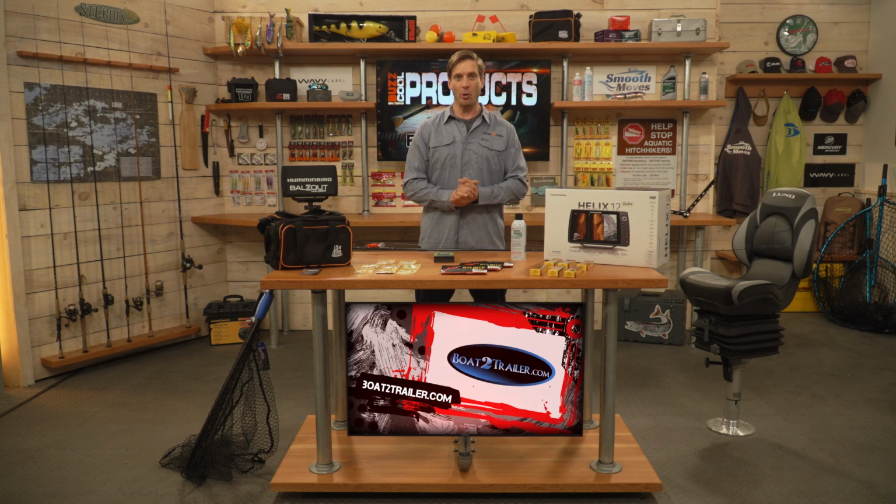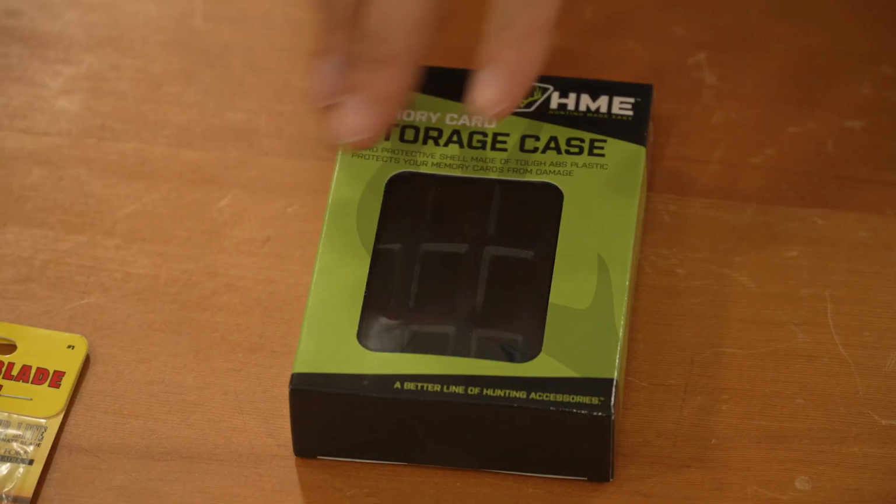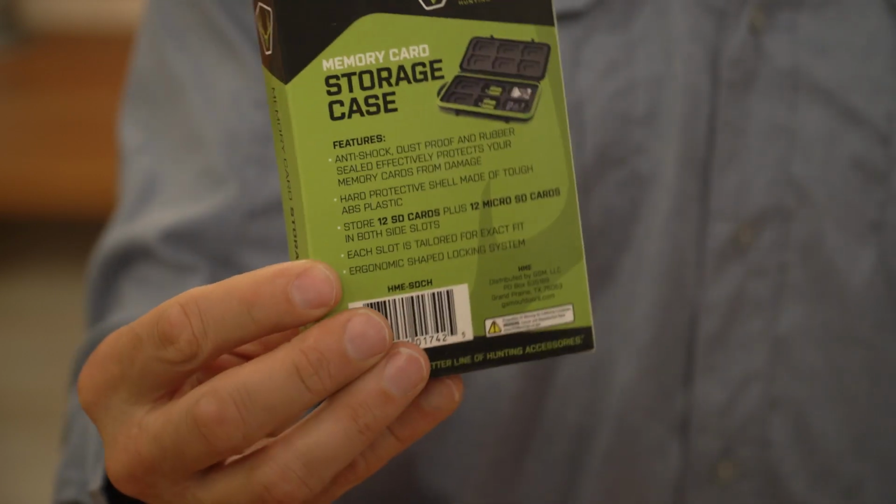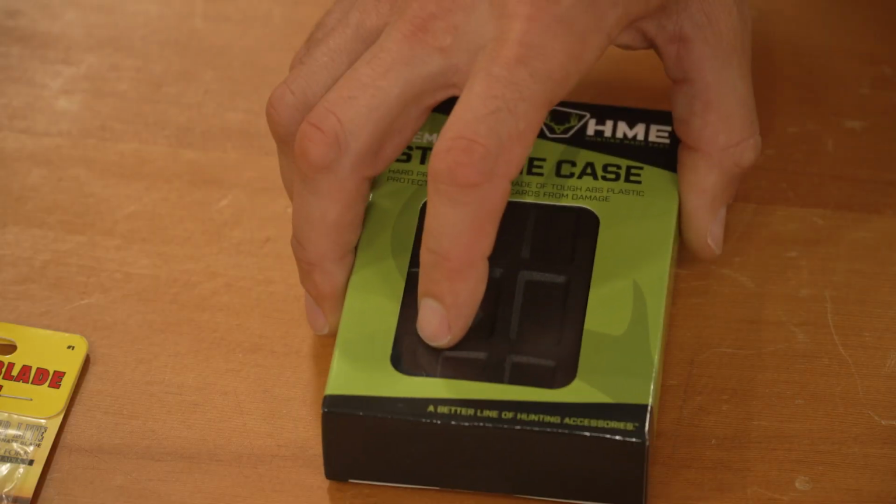Up next, a storage case for your memory cards. If you use GoPros, you can store your SD cards in there. And for your marine electronics, you can store your LakeMaster chips in there. This is from HME. This is a memory card storage case. This is anti-shock, dust-proof. You have a lot invested into these cards, so keep them nice and secure from HME, the memory card storage case.